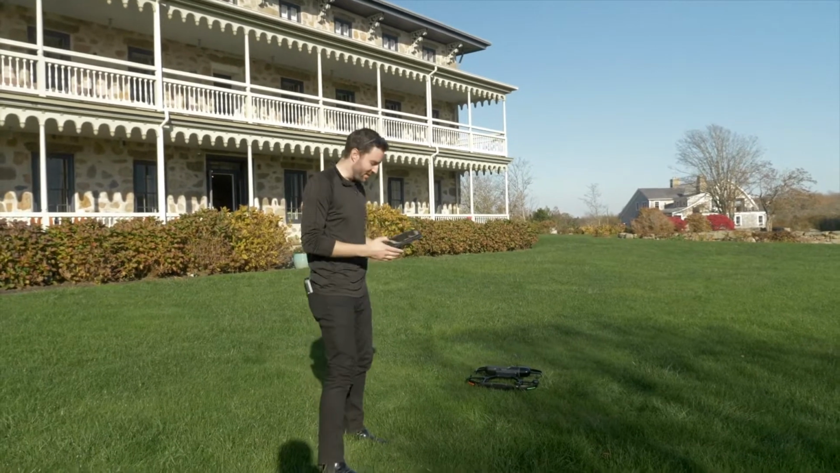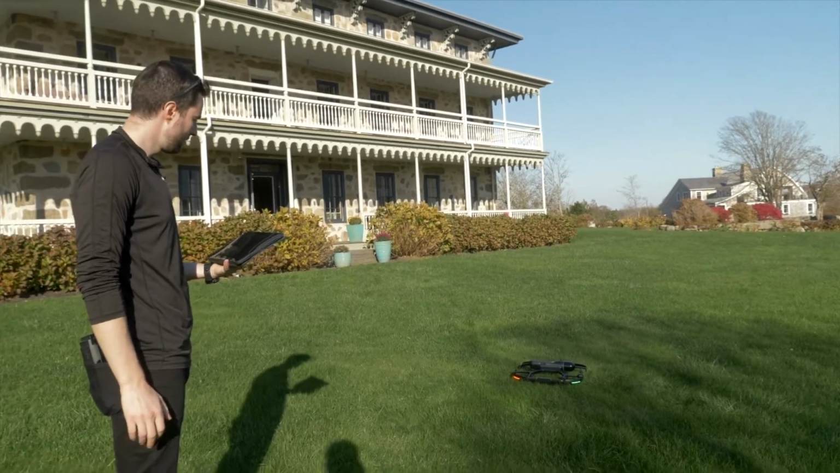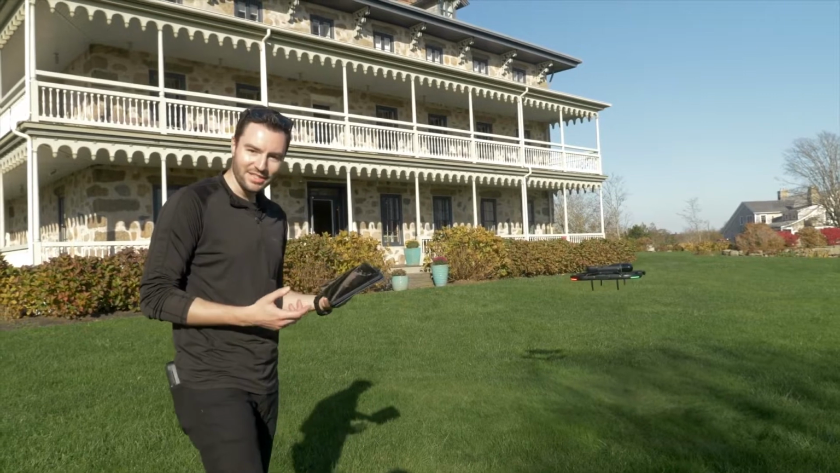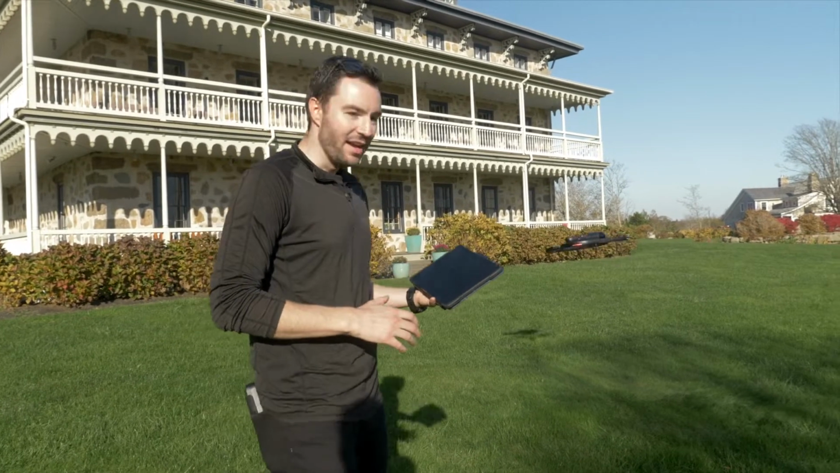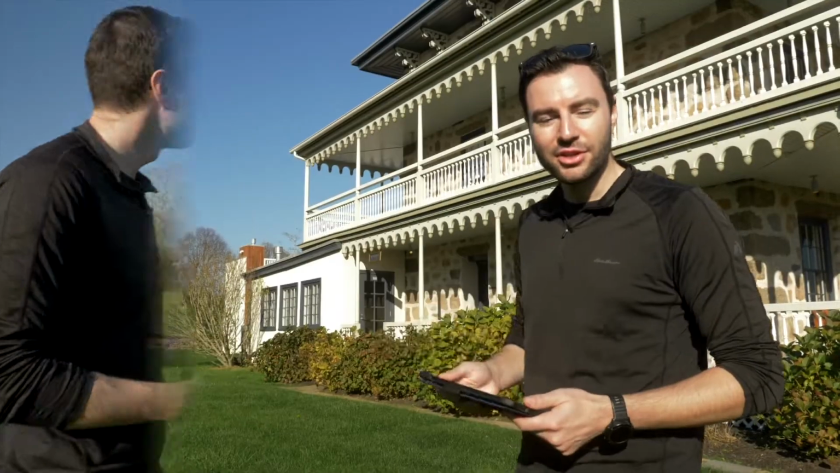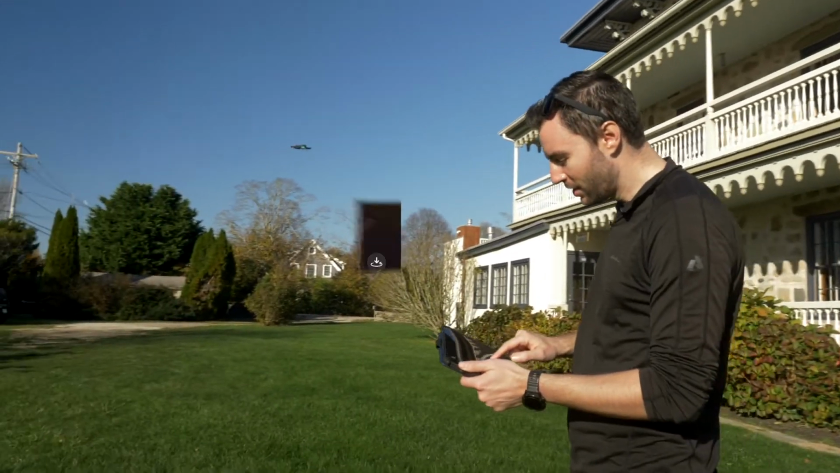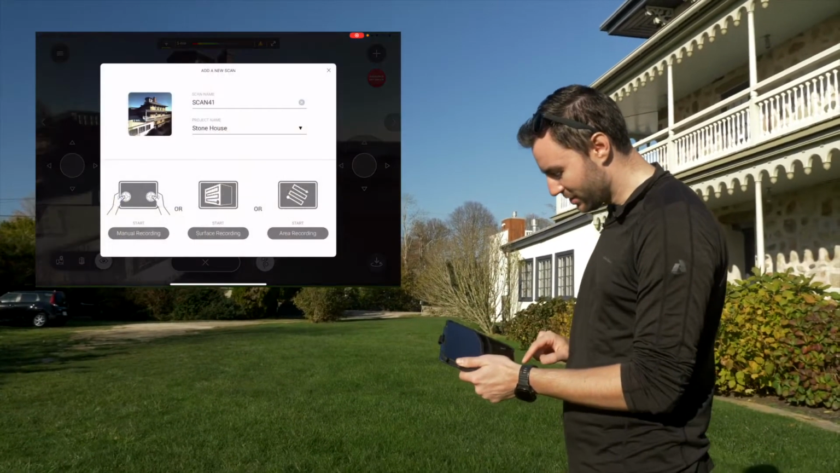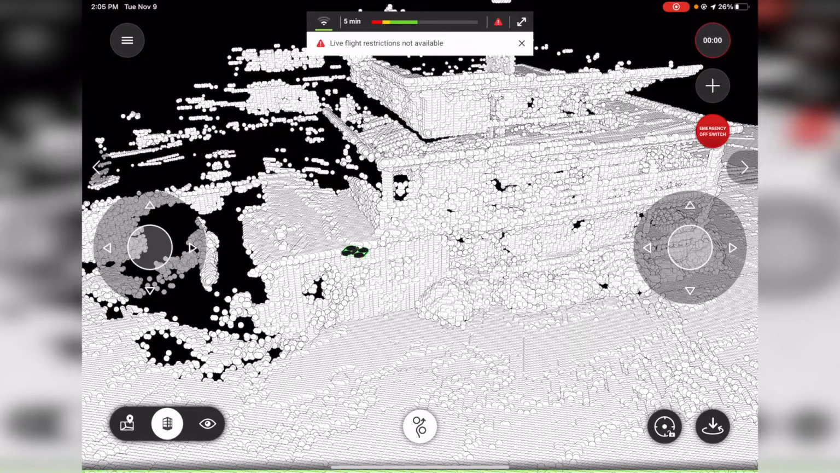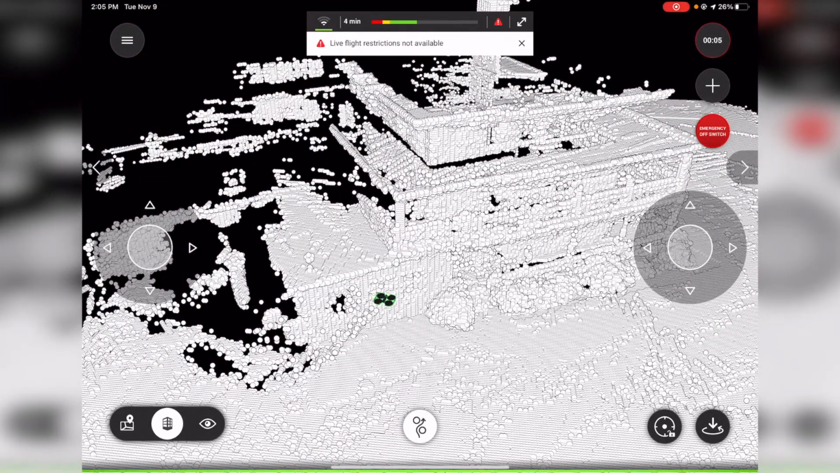It's already good. I can go ahead and take off again. And now you can see that I can just press play, and it'll return right to where it left off and continue scanning. So now we're on the side of the building, and I'm going to show you an entirely new way to scan. So I can tap to create a new scan, and this time I'm going to tap manually recording.